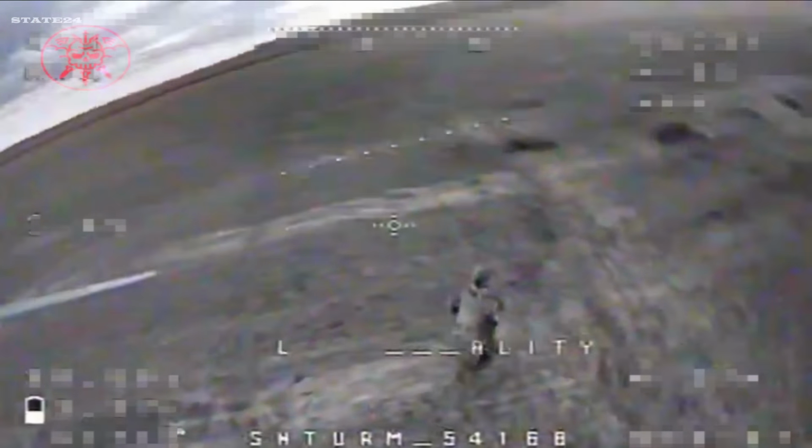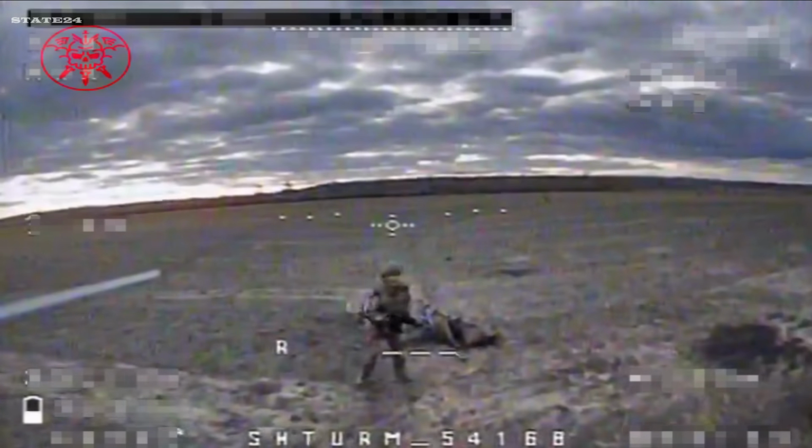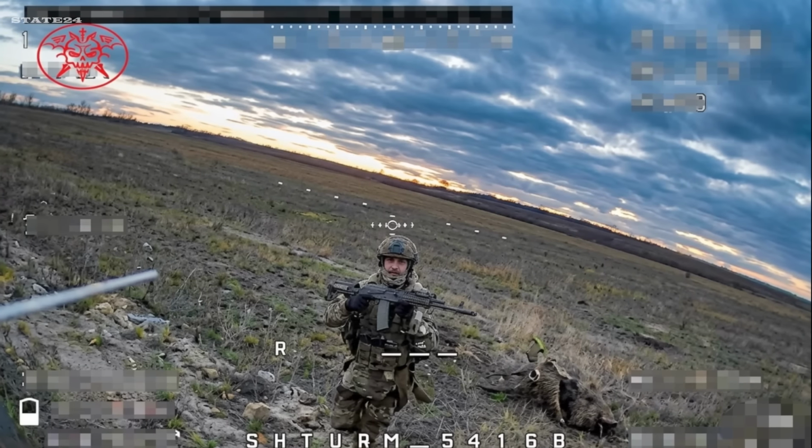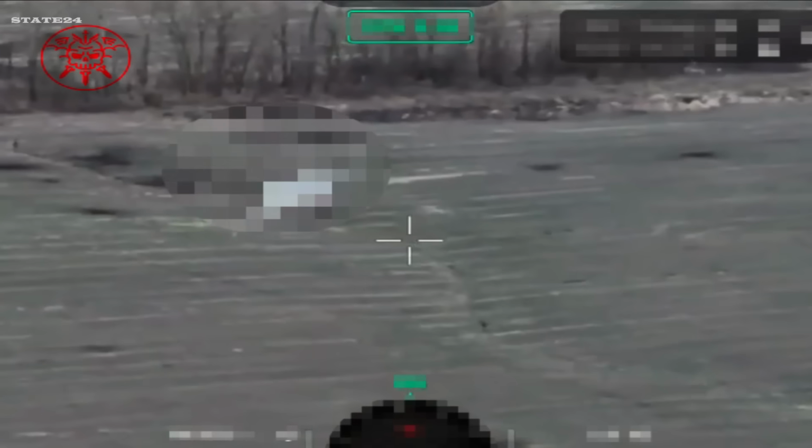This time, there were 2 Russian soldiers in the crosshairs. Moving through the middle of a field, they suddenly became the target of an FPV drone. If they had both tried to shoot it down, they might have had a chance. But one of the soldiers chose to throw his weapon at the drone instead.